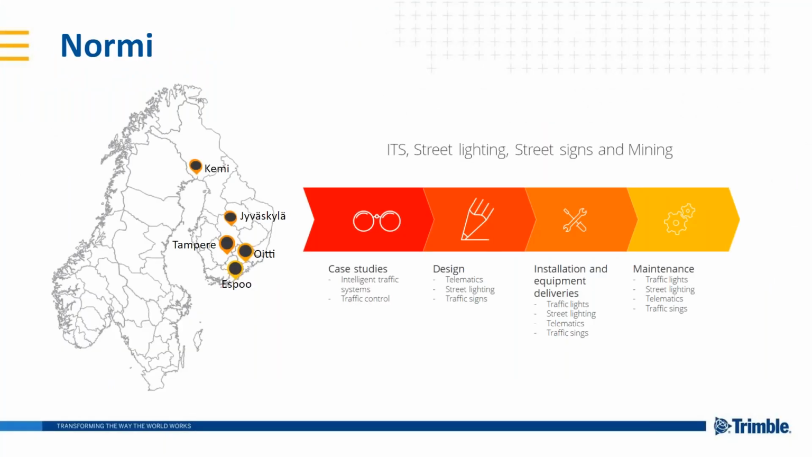Hi, my name is Leo Mäkelä, and I work as a project manager, and my responsibilities are on the mobile mapping side of things. So I usually do all the technical stuff that is required to carry out mobile mapping missions and plan them and that sort of things.